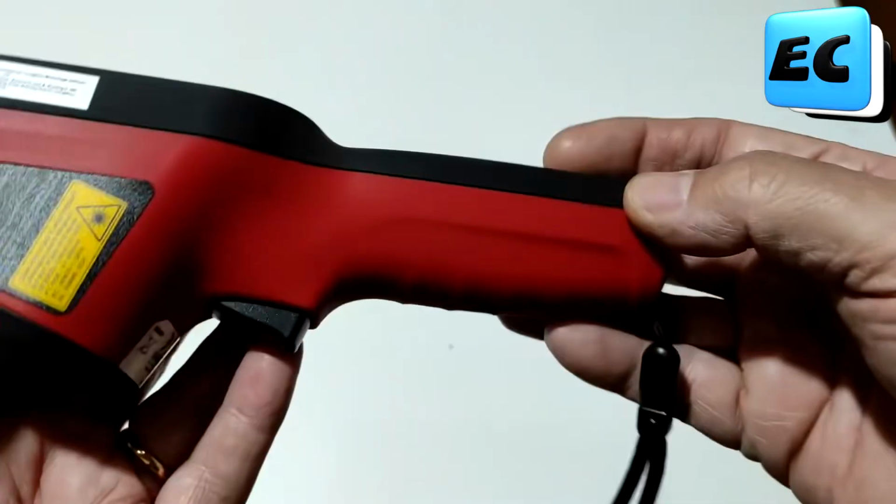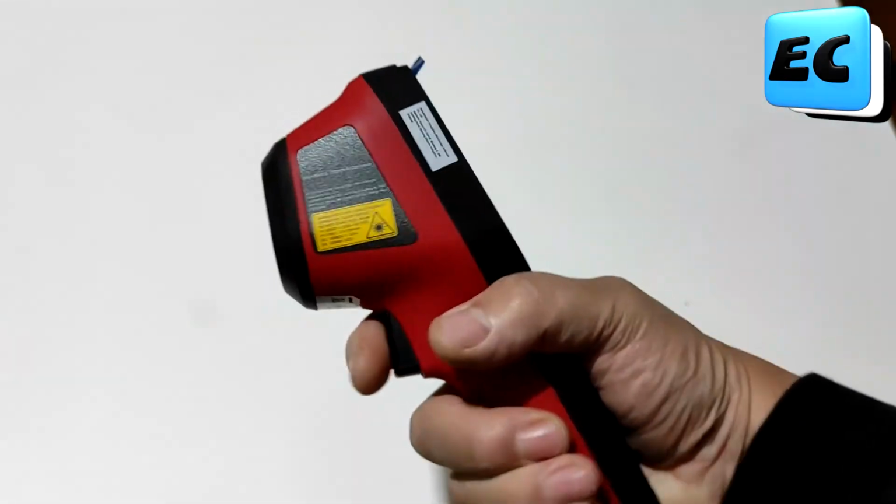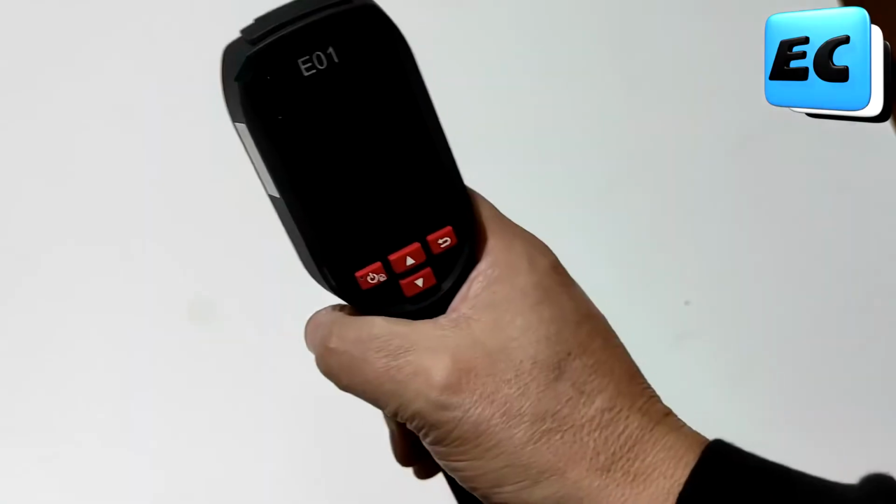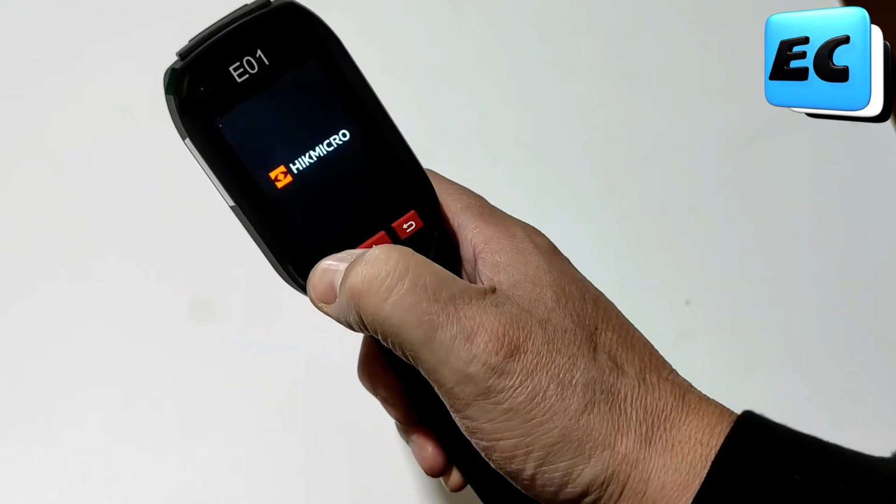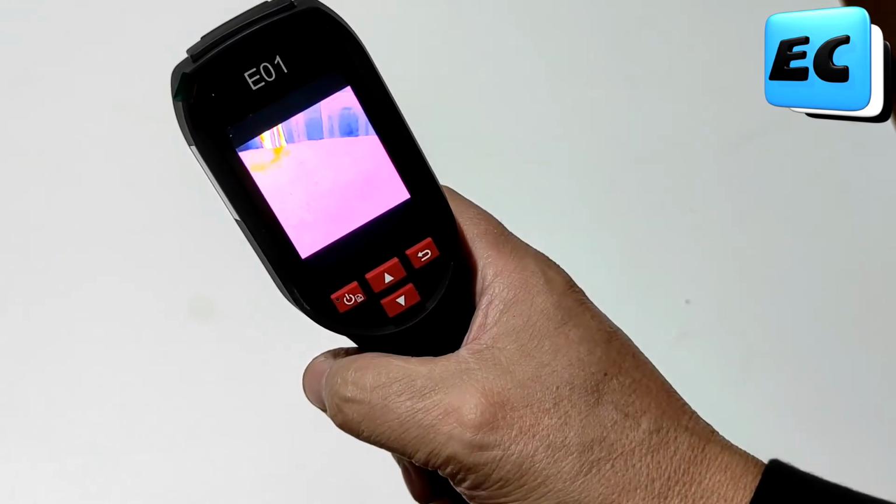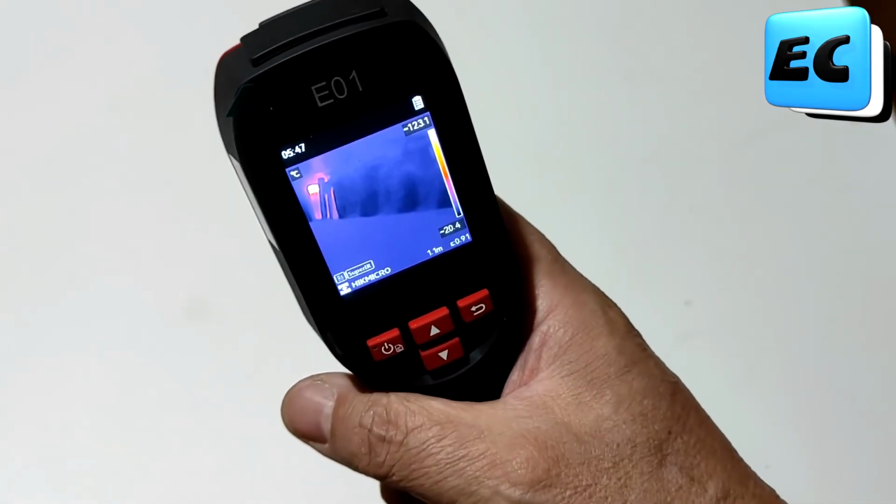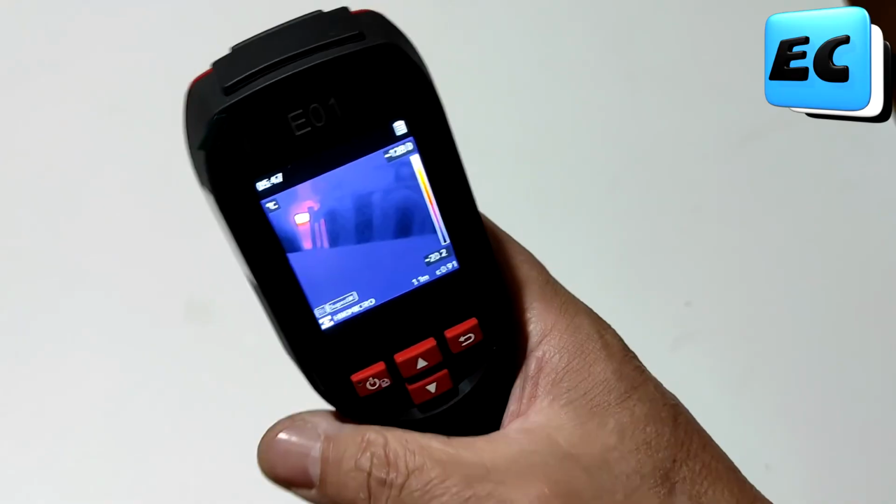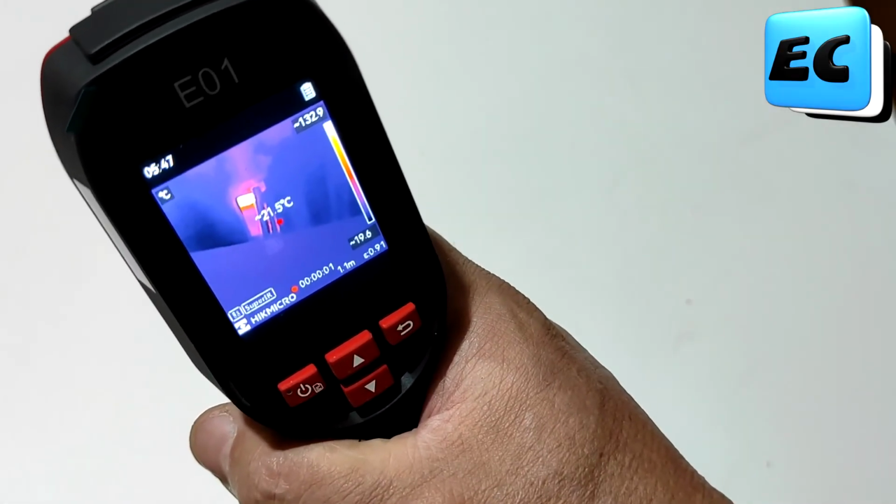On my channel, I've already shown thermal cameras several times, but all of them were add-ons for phones. That's not the case here. This type of camera doesn't need anything extra. Look how handy it looks, right? It's very big, has a good screen, very ergonomic, and has good capacity for photos and videos. And, we'll see more details later in the video.